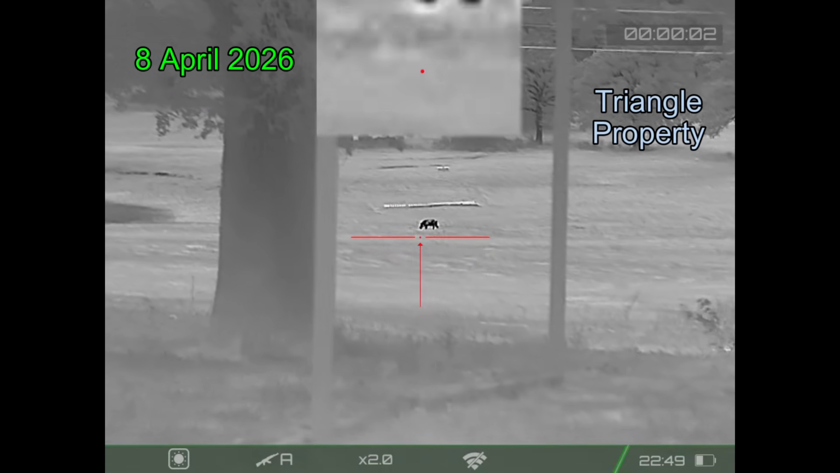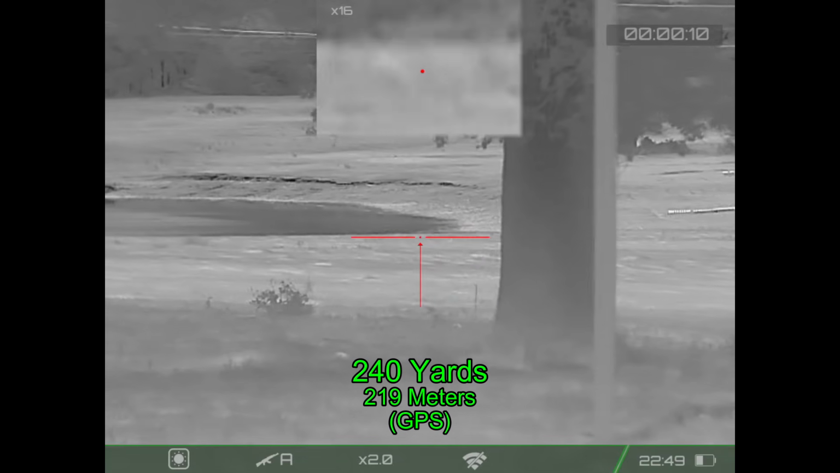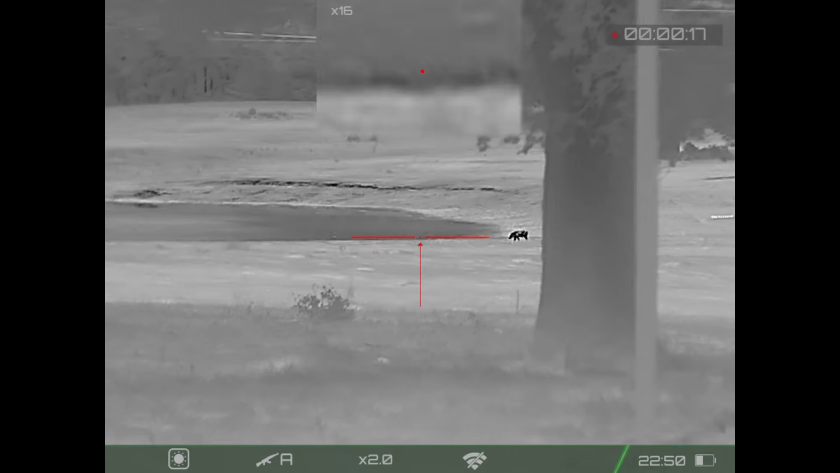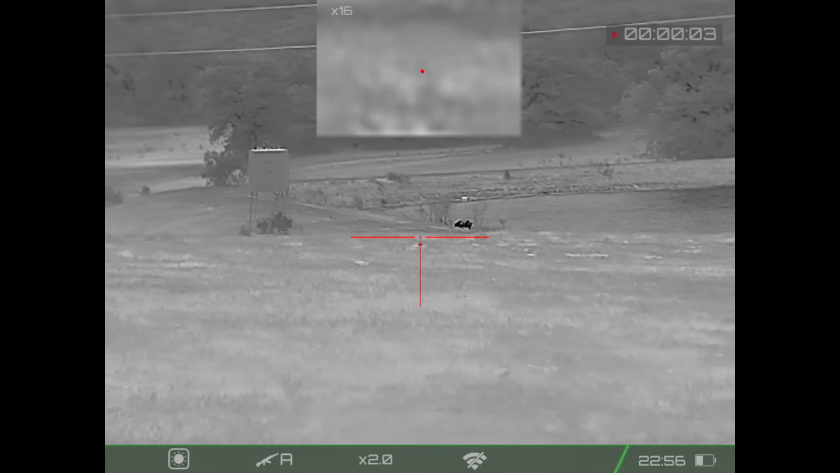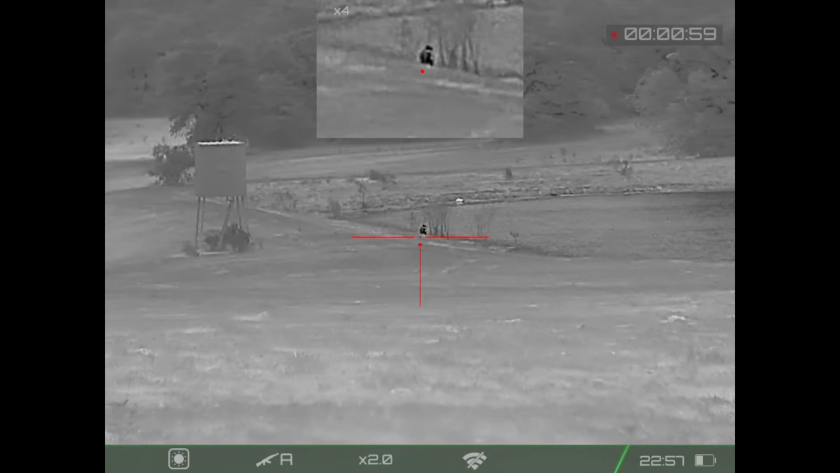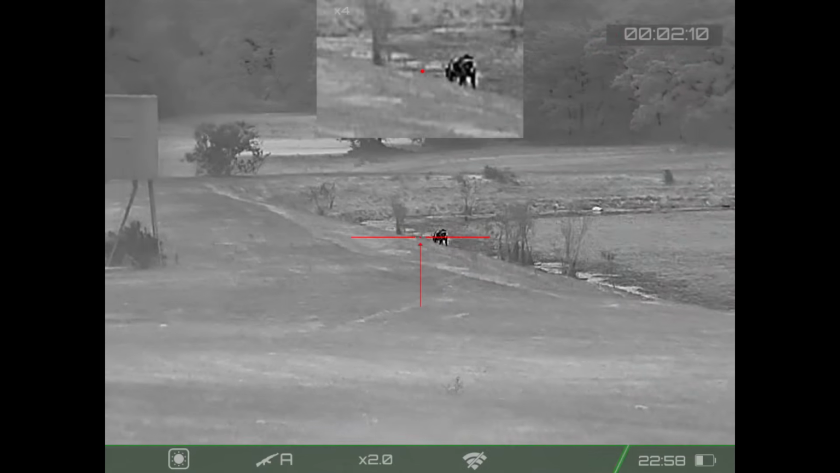And now I'm back at the Triangle property there on April 8th, and I've got a hog out in the middle of the field. This is the only hog I've seen. The landowner called the night before and said that she had 8 or 10 hogs right out by her house. And I said, I'll be there tomorrow night, and I've been here all afternoon and all evening, and this is the only hog I've seen. So I'm making an advance on it as it's walking by the big tank. And as I move up, it's slightly hidden by the berm of the tank, the big tank dam. I need to get a better angle on it, so I move off to the right. Here I've got a better angle on it.